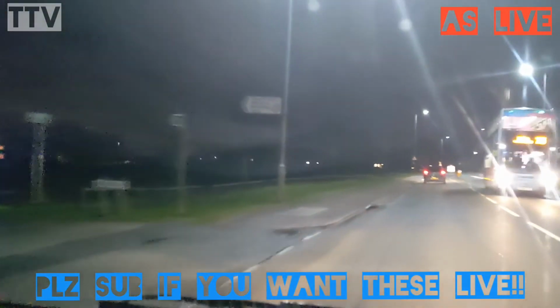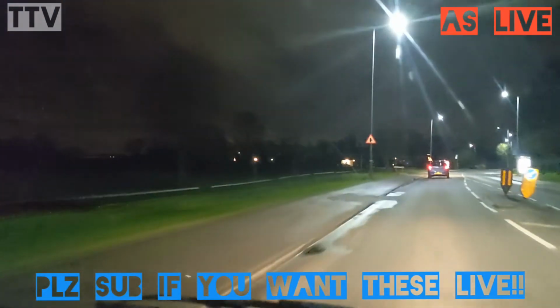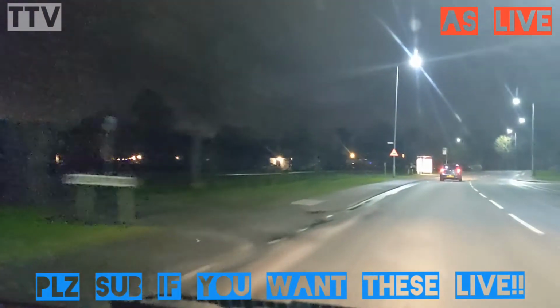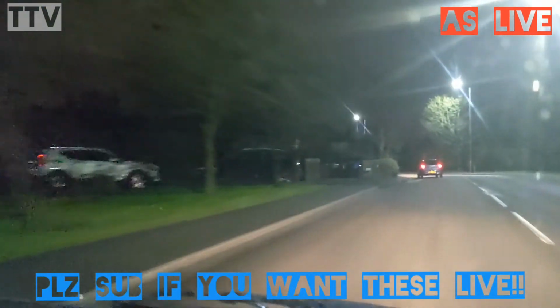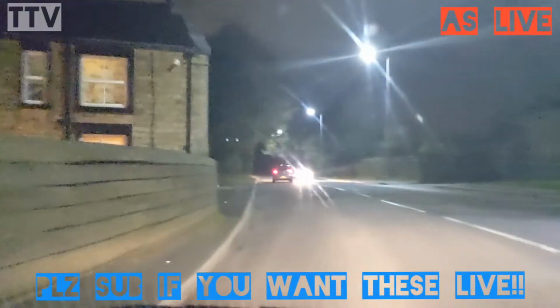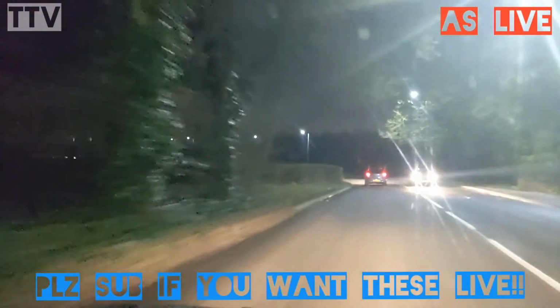So we're still doing 30 mile an hour. The car behind me has now dropped about three gaps behind. But we're maintaining the same gap to the car in front, doing approximately 30 mile an hour. There's no point getting any closer. It puts them under pressure. And also if they brake, you're obliged to brake.